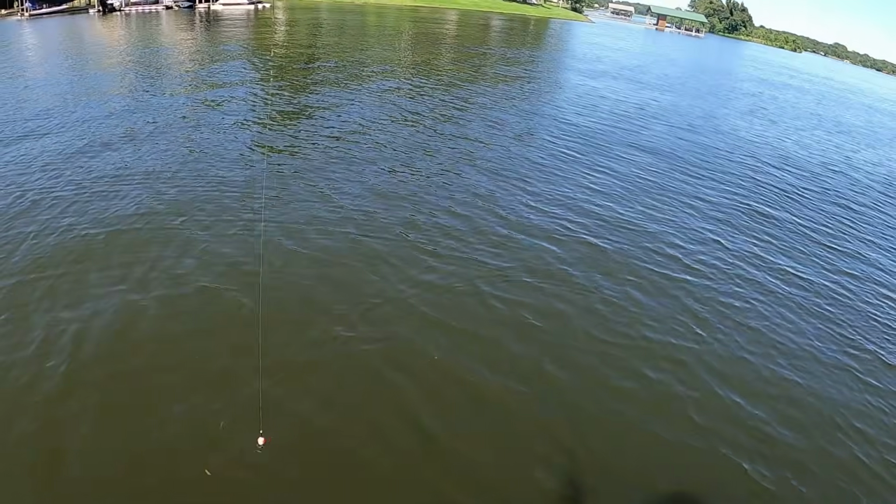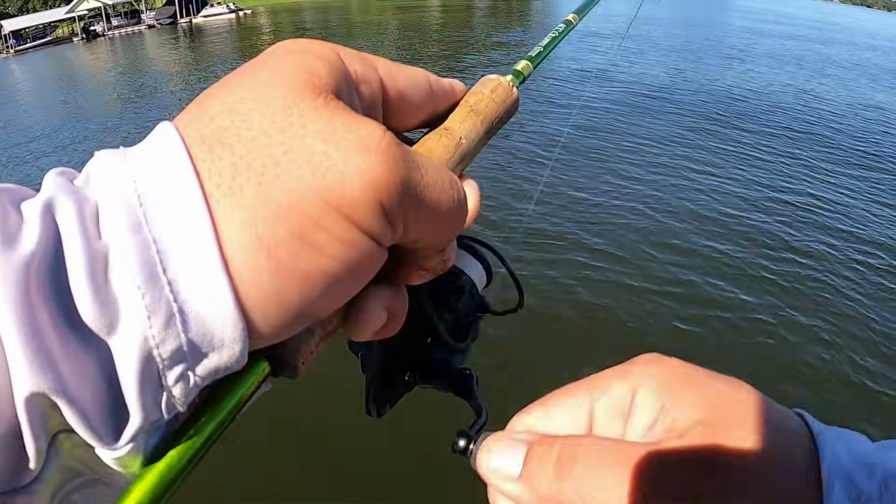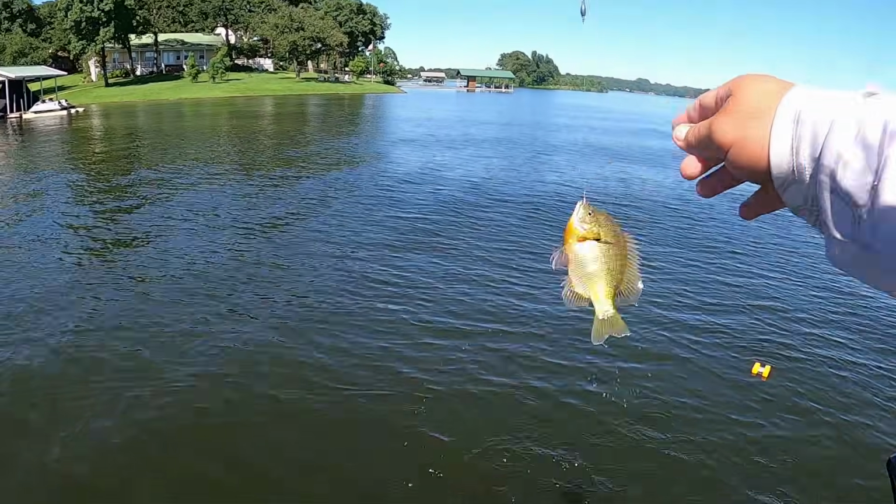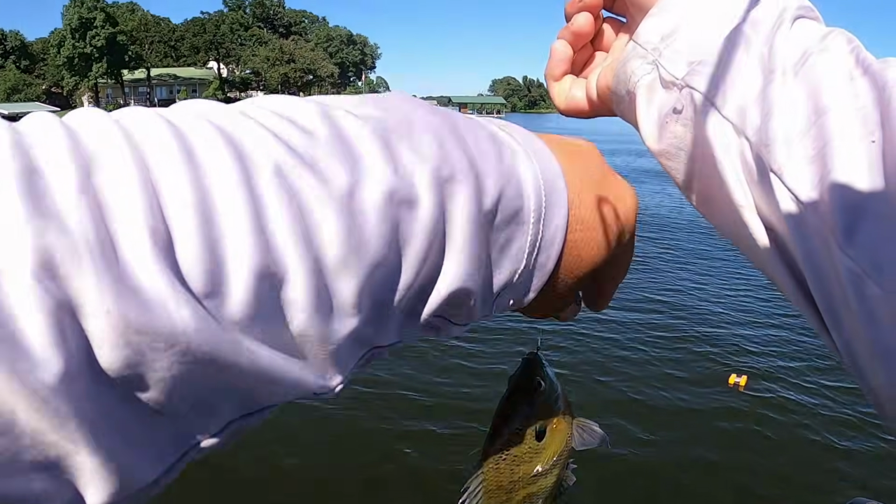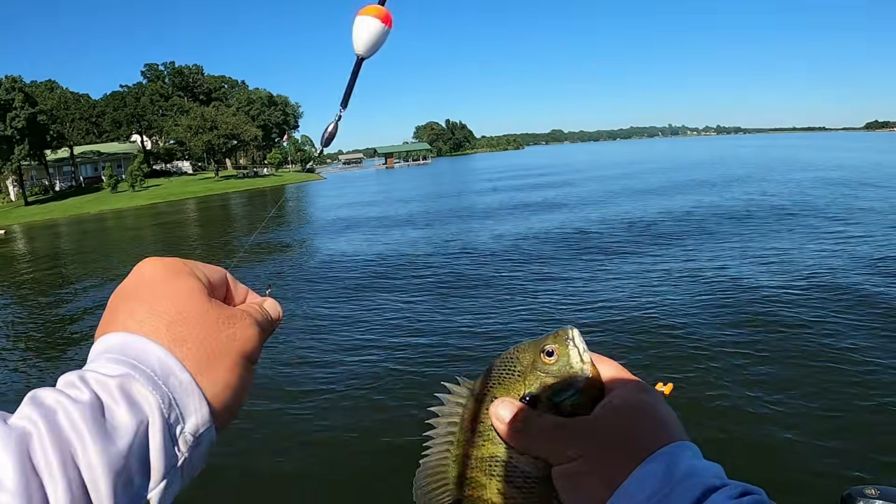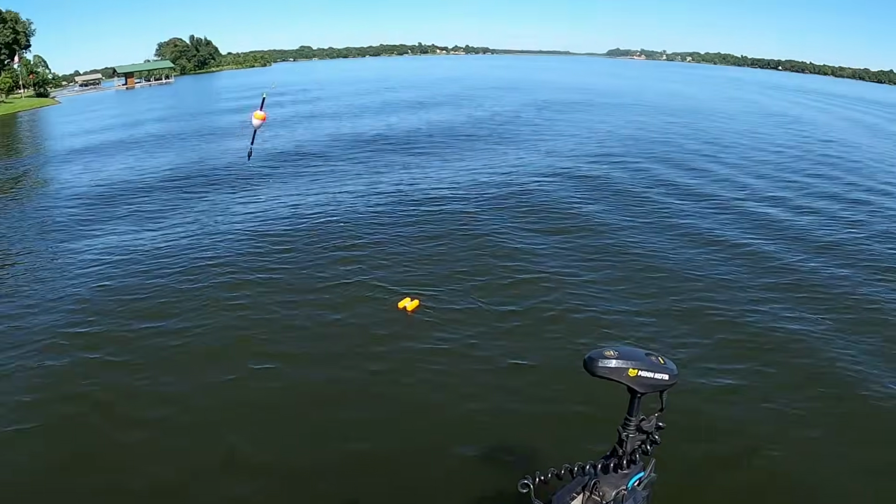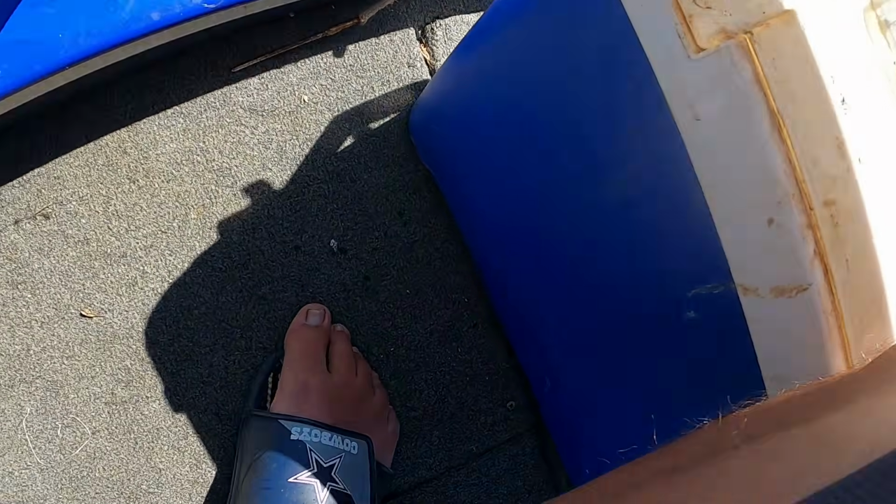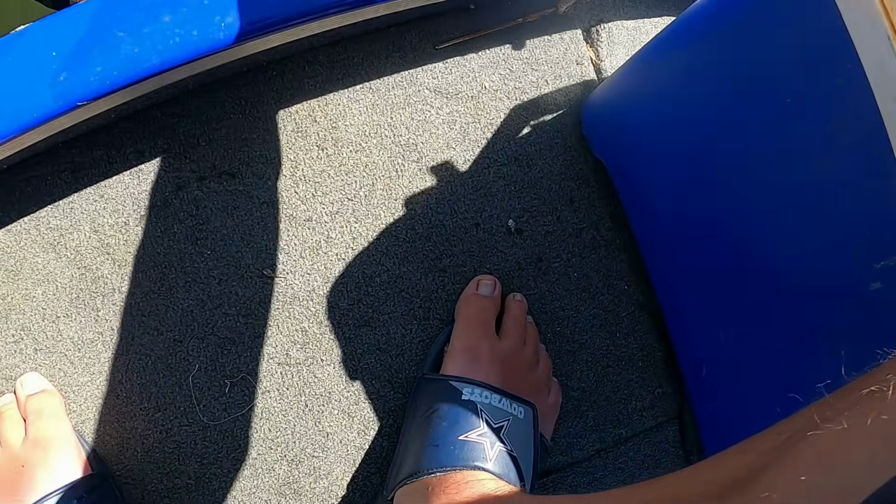If we can execute and get her in. It feels like a giant. Feels like a real good one. Not a giant, but you know what? It's a good one to end on right there, guys. Good one to end on right there. Not the biggest we've caught today, but probably one of the smallest actually, but we'll take it.